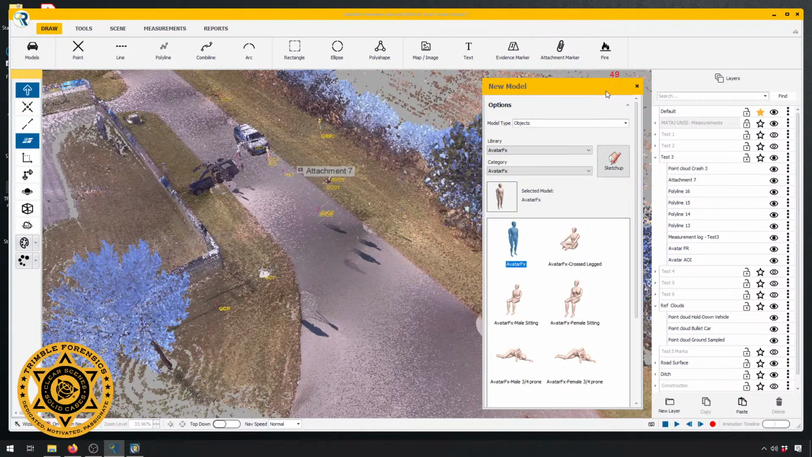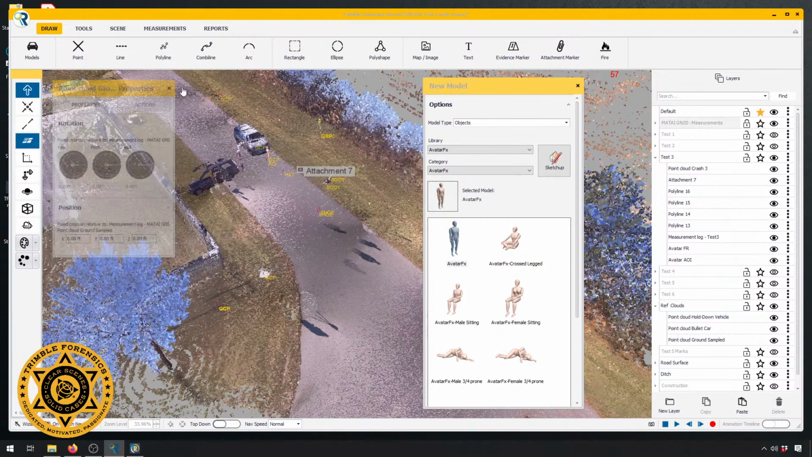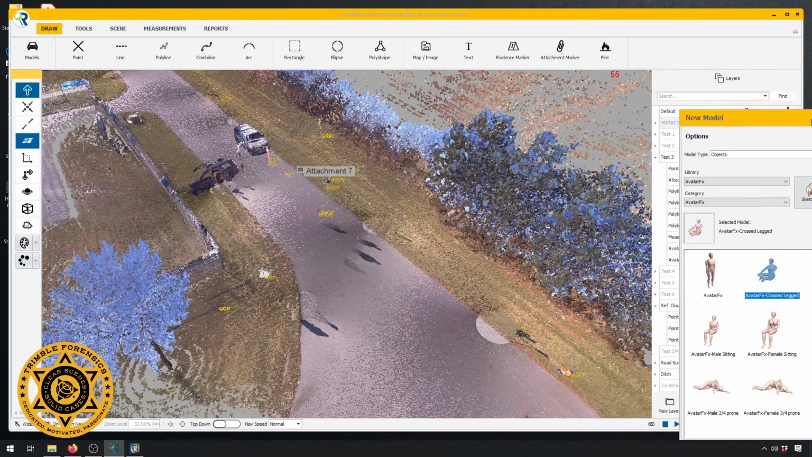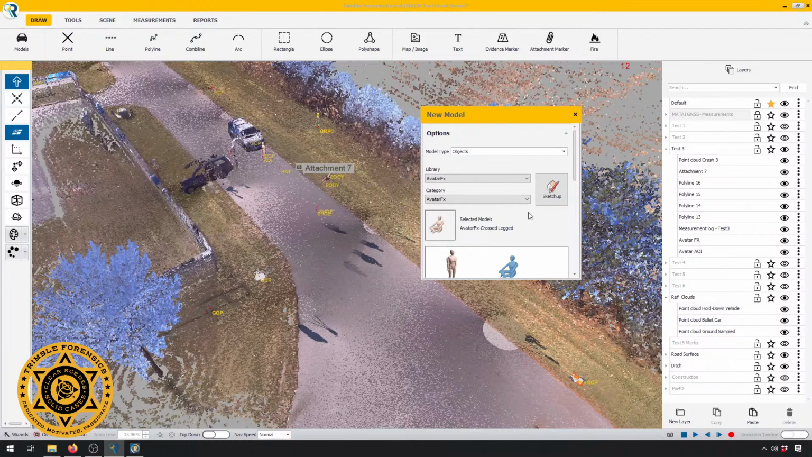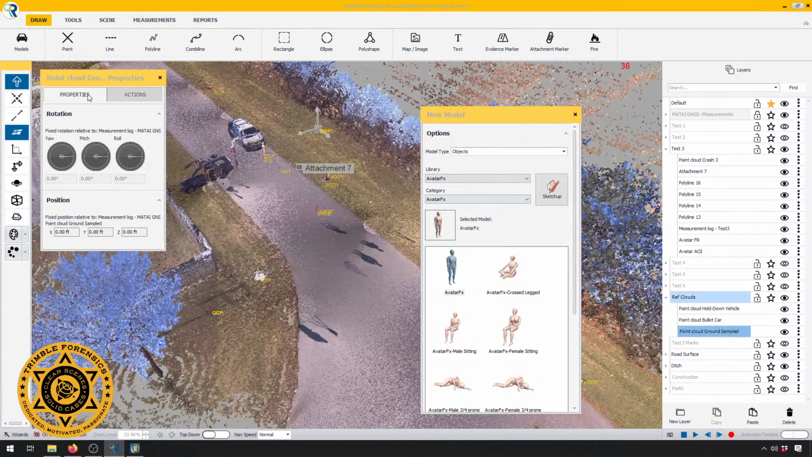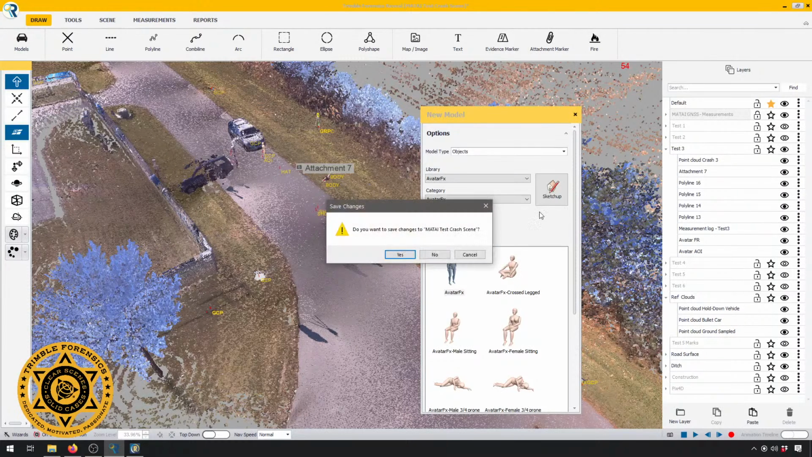All right, from here, I have gone through, let's see if I can get this to close. It's wanting to do some funky stuff since I've got live stream software also operating here. Come on, baby. All right.